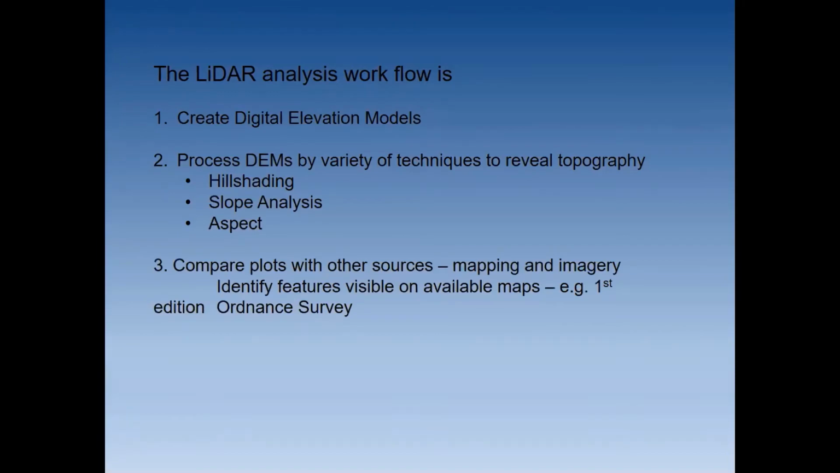And then we take our different plots and our different images and shades, and we compare those with known other pieces of information. So most basically Ordnance Survey mapping from the late 19th century and through the 20th century, to see if we can marry together features that we're seeing in the LiDAR with features that have already been mapped. We're trying to find things that haven't been mapped, because that will give us a chance of finding things that have been unknown and undiscovered.